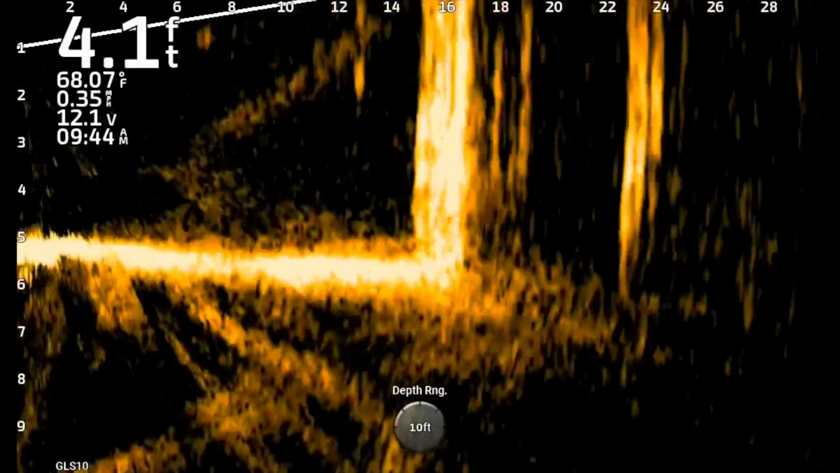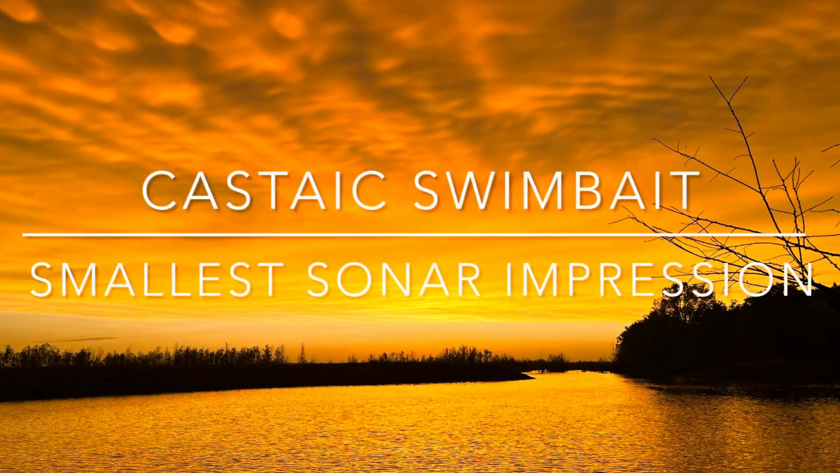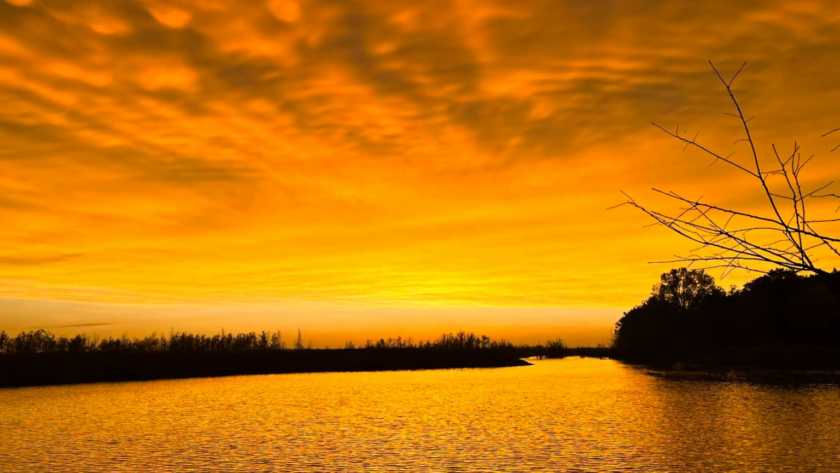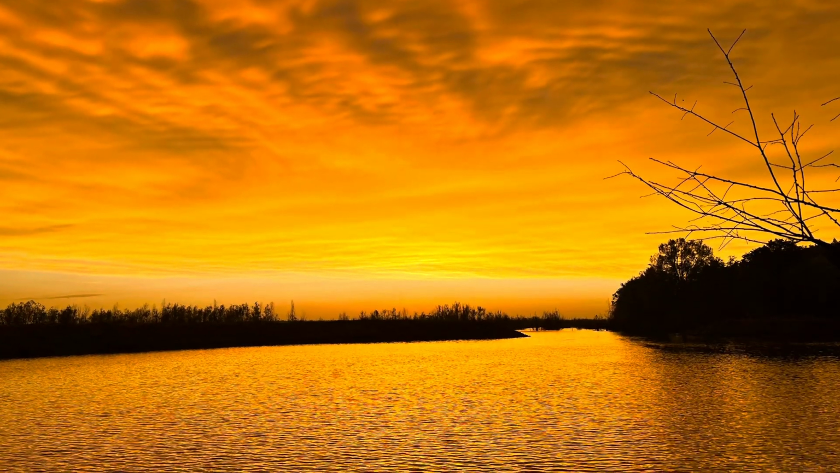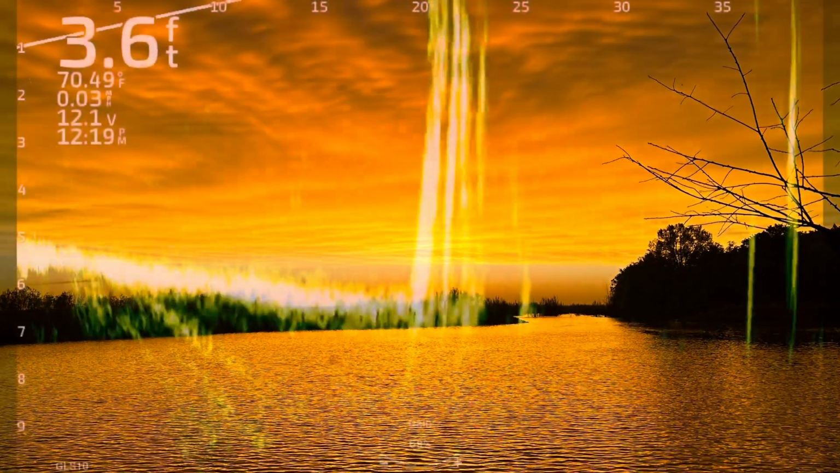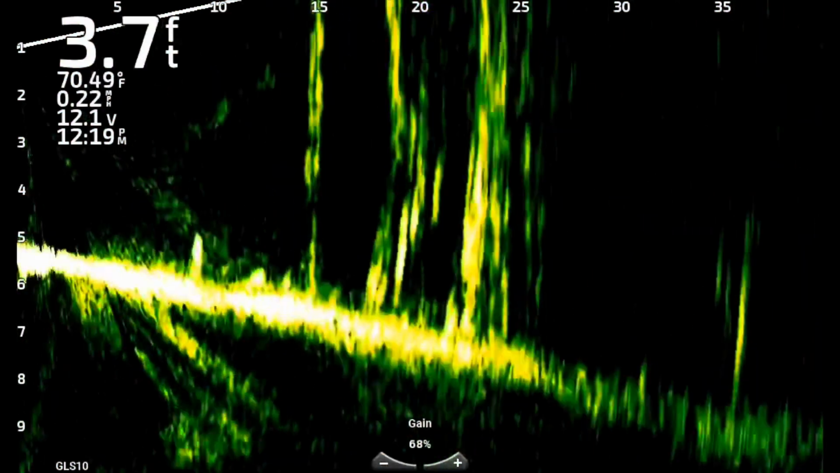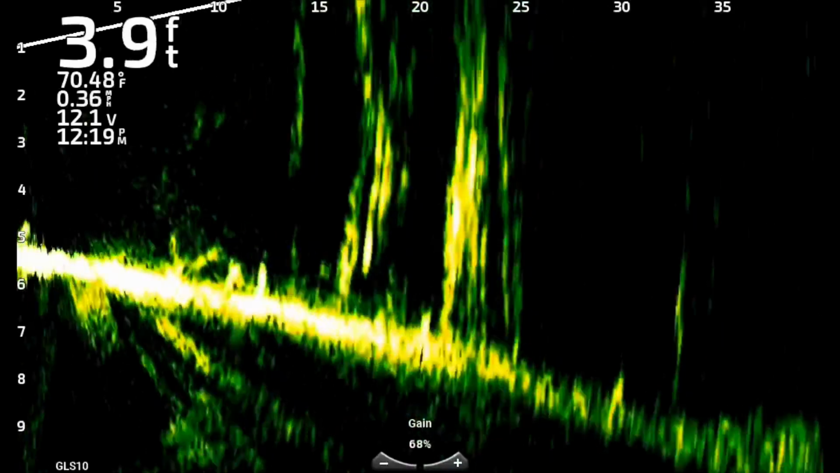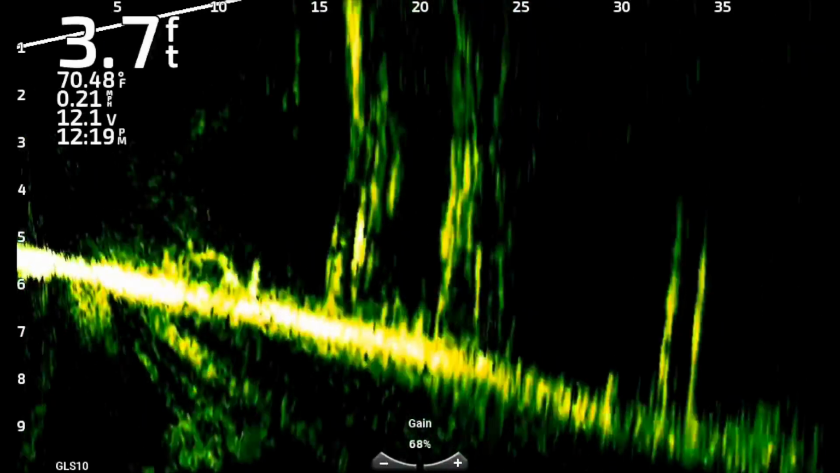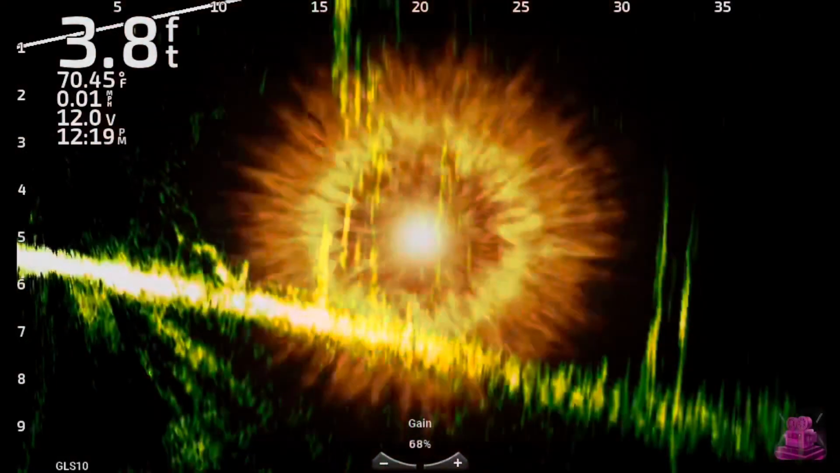But the ones where they're not active at all, the high pressure system, but you still want to use a swim bait to catch and target those bigger fish, the Castaic swim bait is the one. Now notice, it has a very weird sonar pressure. It's going to be up in that top 1 to 2 foot of the water column. But it's just a weird sonar impression. You'll notice right here that it almost looks like 2 or 3 baits coming, but it's just one right there about the 10 foot mark.